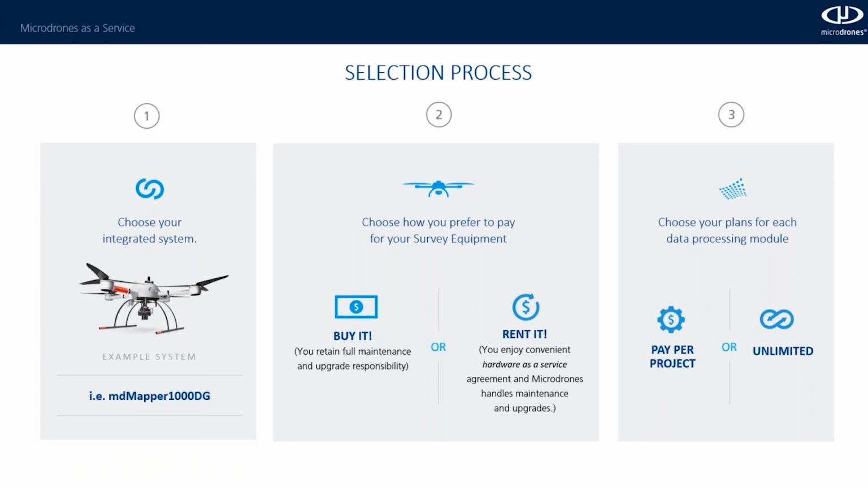And like Matt said, now we offer two options where you can either buy it, where you retain full maintenance and upgrade responsibility, or now you can rent it, where you'll enjoy a convenient hardware as a service agreement, and Microdrones handles all the maintenance and upgrades. Then you pick your data processing plan, whether you want a pay per project based on the projects that you're working on, or if you're a heavy user, maybe you use our unlimited option.